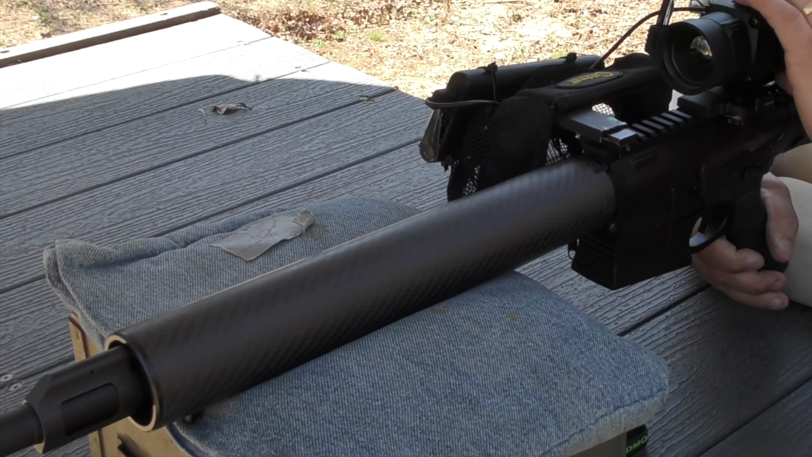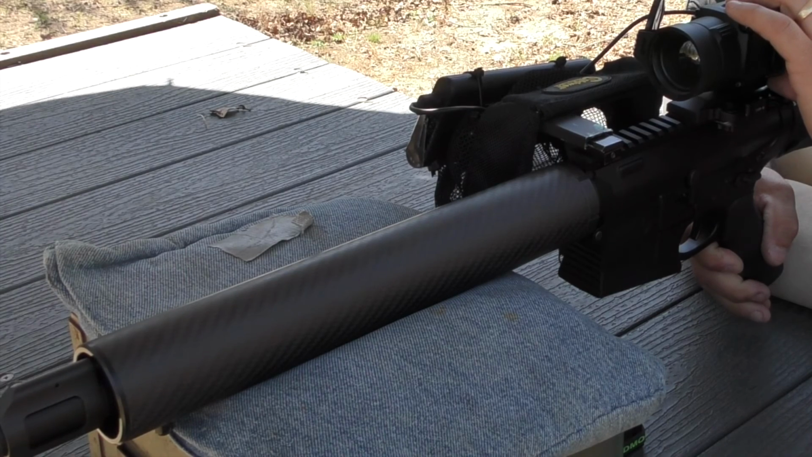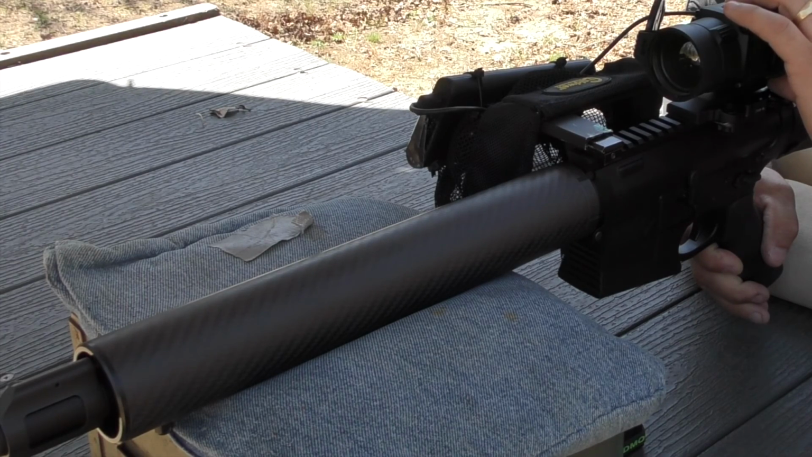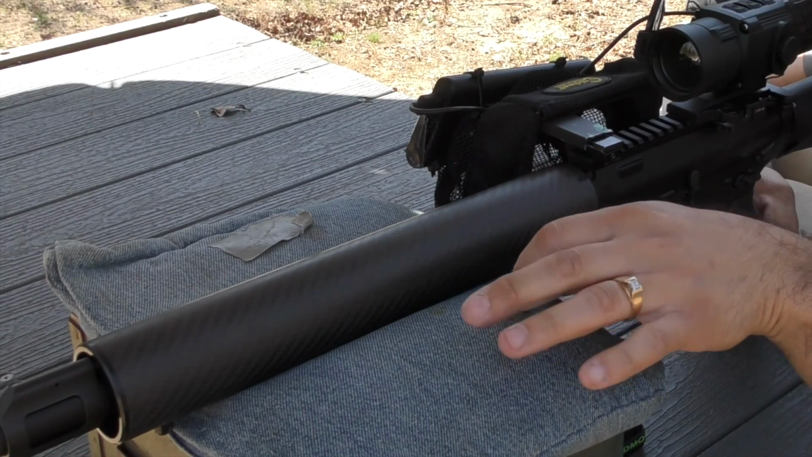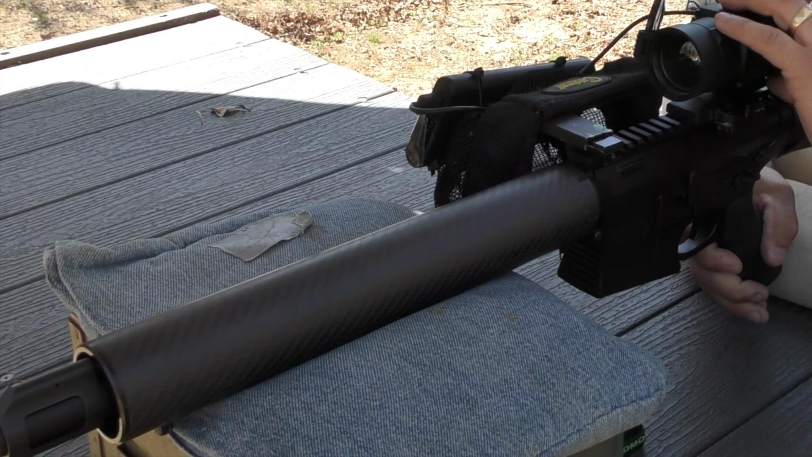Entering the zero menu, just a shade to the right. So I've made 3 value adjustments to the right. And I can see the reticle has come off of that circular static dot. So I'm going to lock that in at left, right, 3.86 inches. Up, down, minus 6.17 inches.